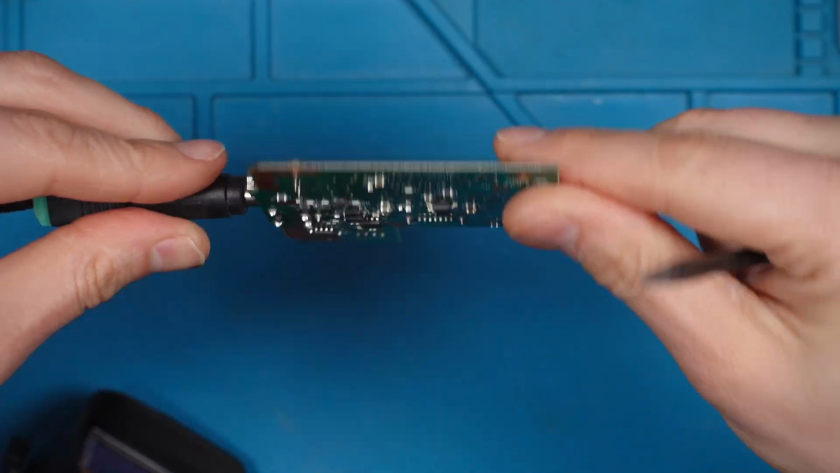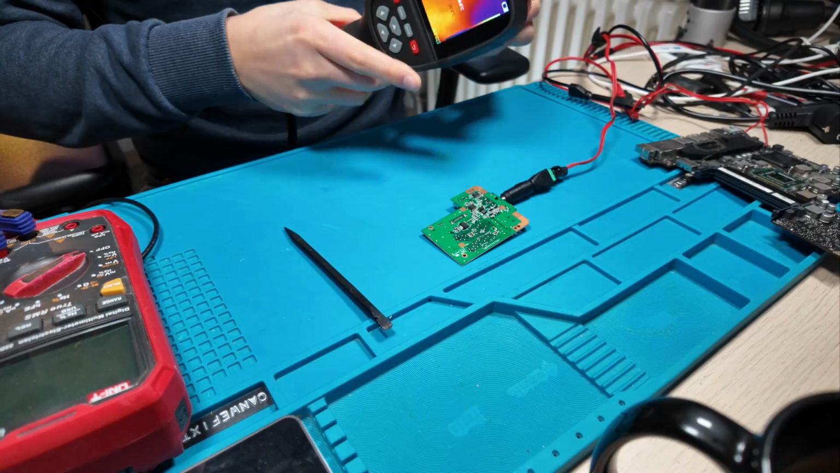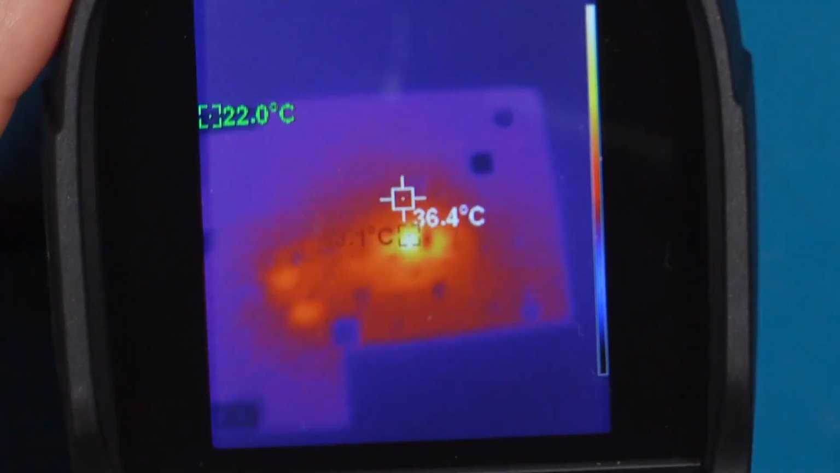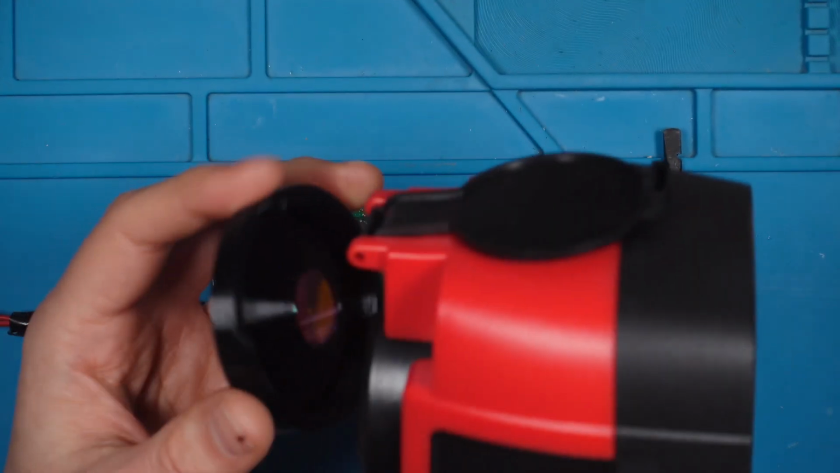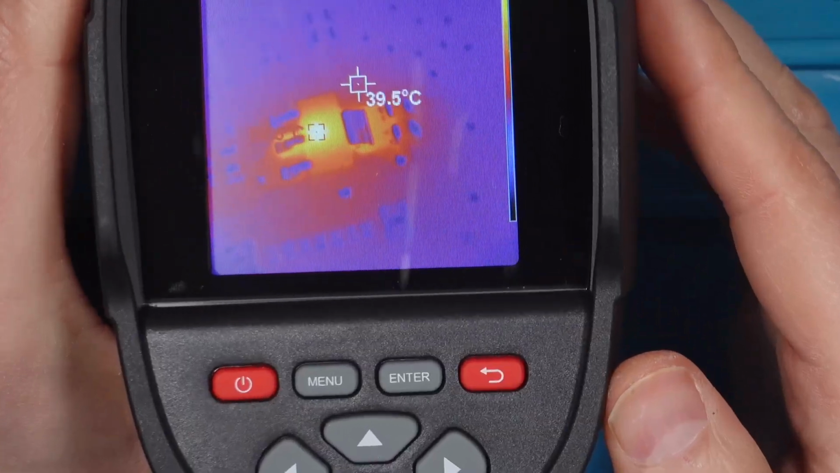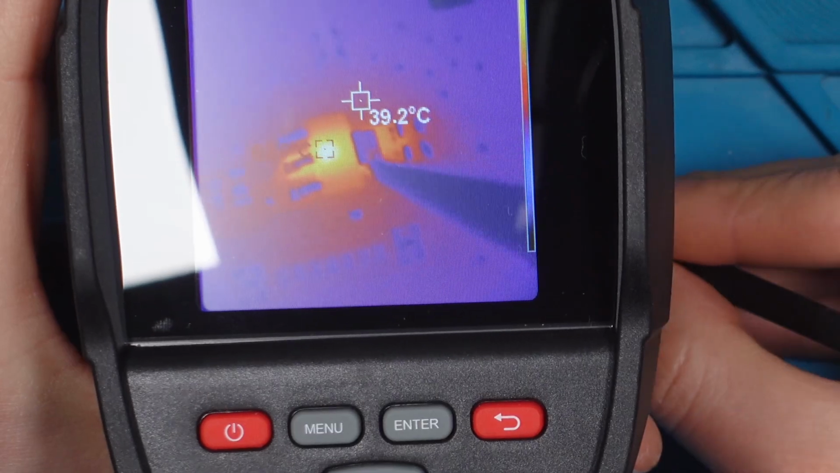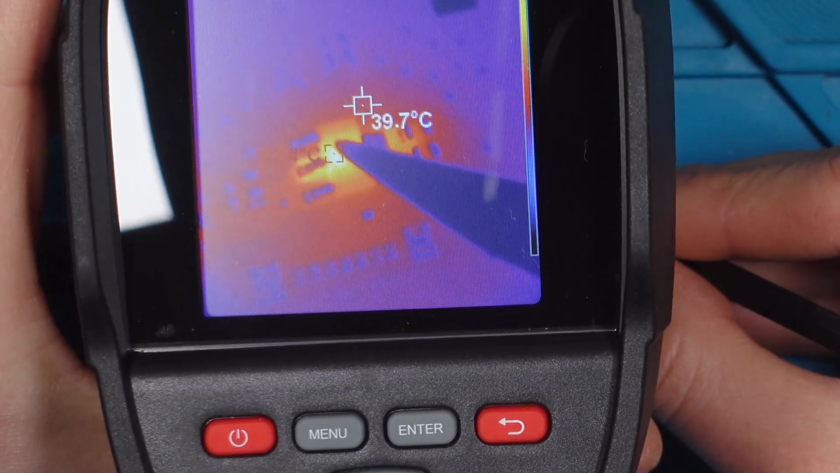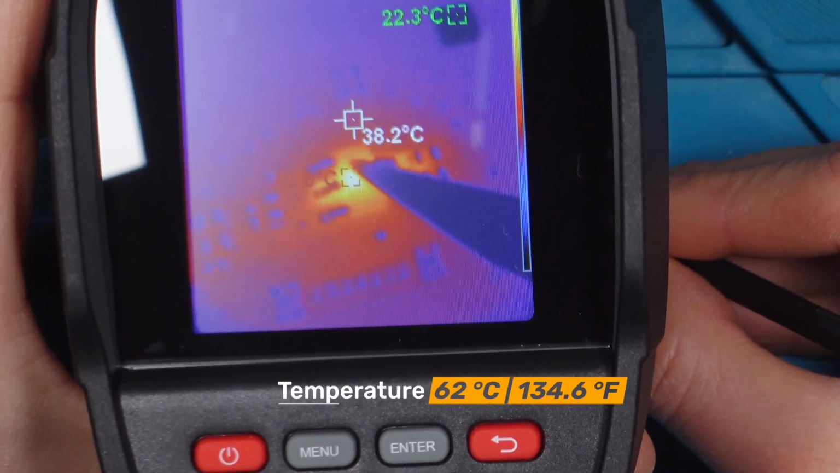So let's flip it around, and we see more components. So let's do it again, removing the macro lens, and we see there's something getting really hot. See the macro lens and getting closer to it. And we see, yes, there is something getting really hot. And this one over here is a voltage regulator. It's 62 degrees, so quite warm again, or hot.